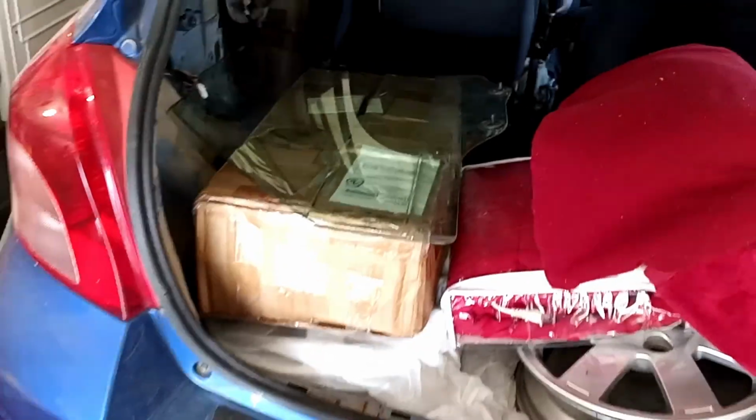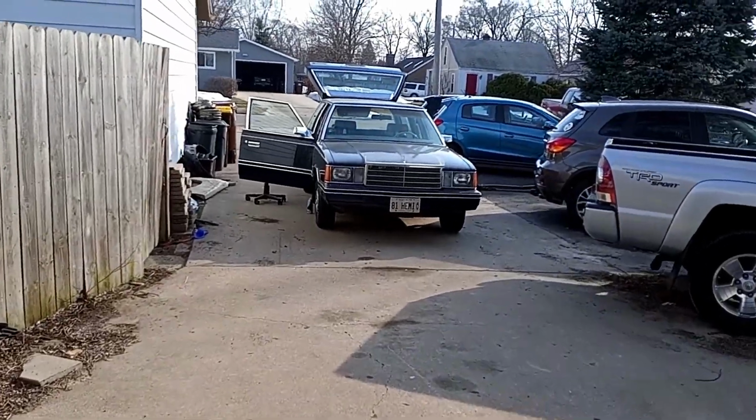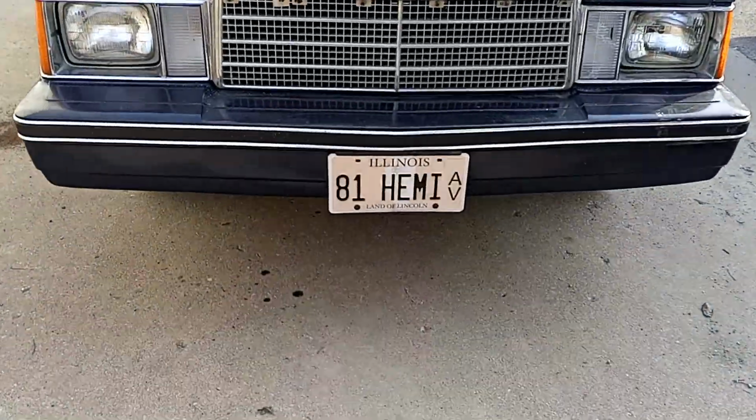However, check this out. Here's a window out of an 84, but 83 and up are the same. Notice how the bolts are for the window. So the window glass for that K car is unique to 81 and 82 only. How about that? It's got the HEMI.